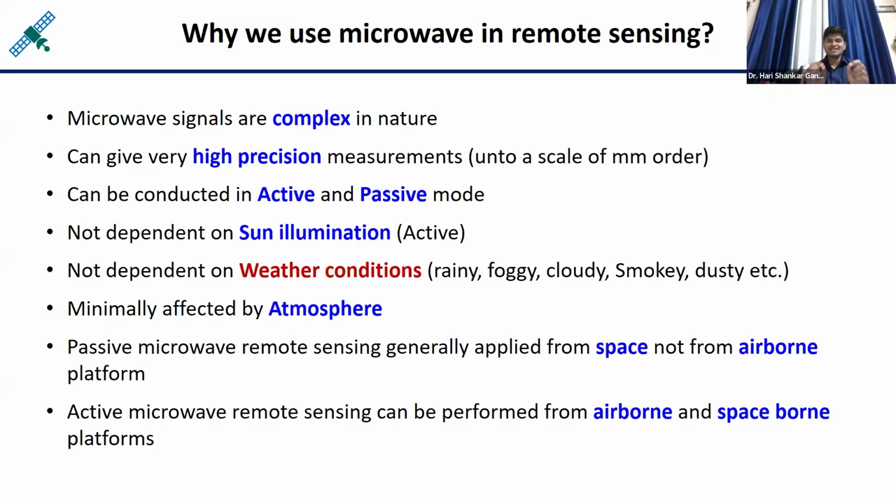So this particular lecture is now based on the beauty of the phase images. We will come to those things later. Another advantage is that it can give very high precision measurements, because here we are focusing on the phase images.